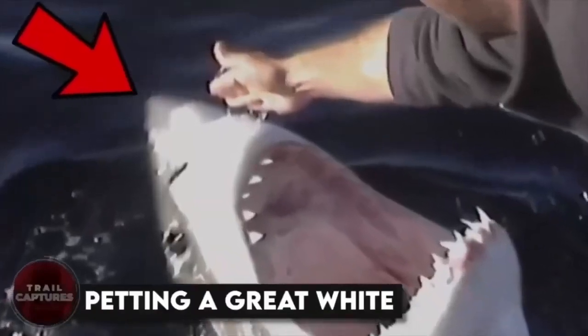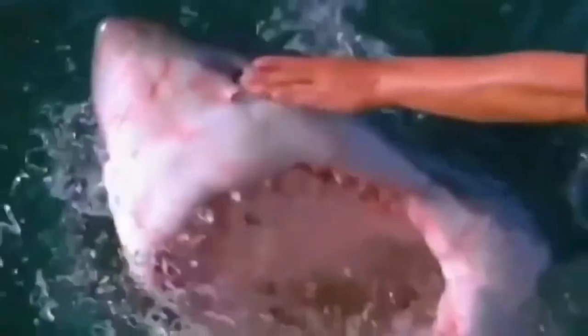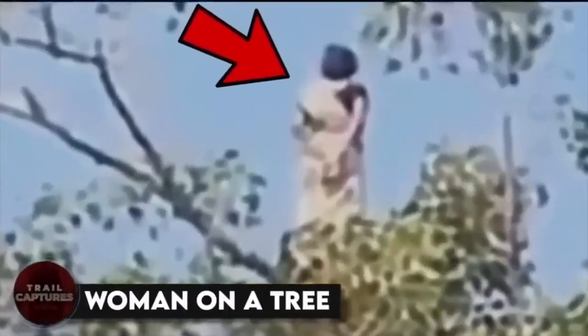Petting a great white. The shark saw the fisherman in the shallow water and decided to attack. But to the shark's surprise, the man did something unexpected. He petted the shark when it came out of the water, showing no fear of the shark's strong jaws. The fisherman even gently stroked the shark's side for a while before sending it back into the water. It's hard to tell if the shark enjoyed the encounter or if it was just looking for a chance to bite the man's hand.